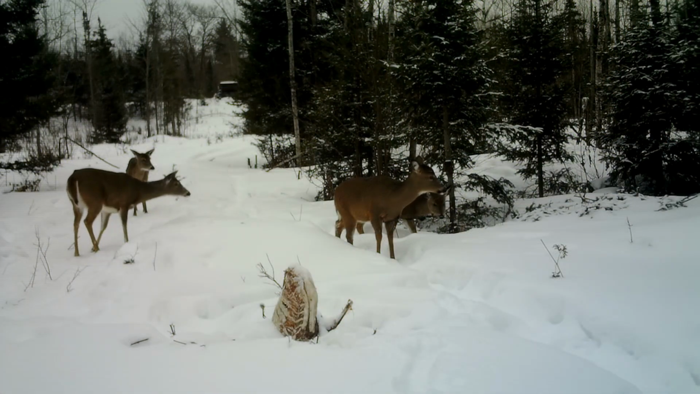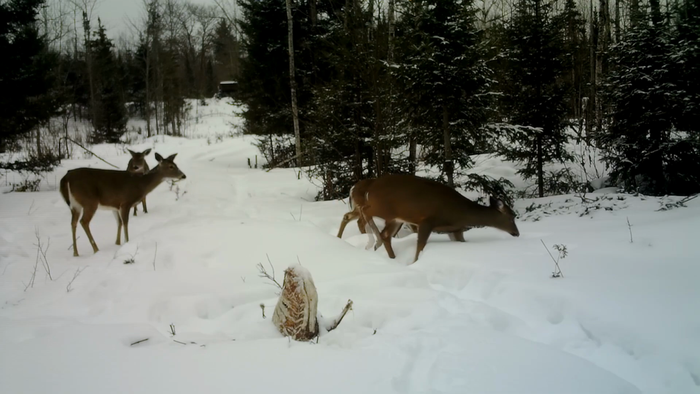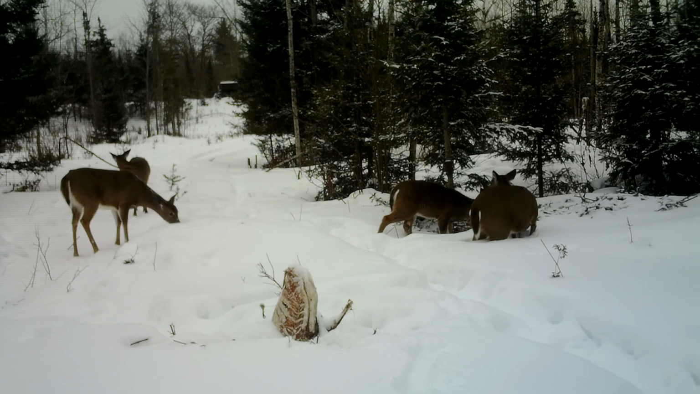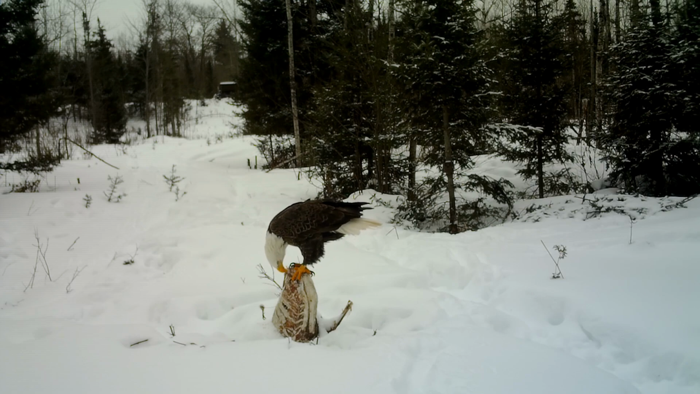And check out these deer. If they get off the beaten path or off of their deer trail, they sink in the snow right up to their chest. And I've got to say, there is really not that much snow here in Michigan's Upper Peninsula this winter. So it's not too hard to figure out how difficult a lot of snow can be on the deer herd.